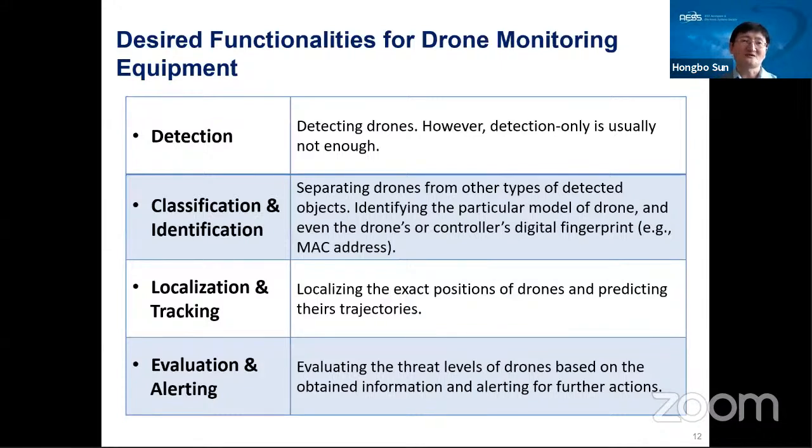Okay, for drone monitoring equipment, we always have some desired functions. First of all, we want to detect the drones. This is the first function we must have, but just detection is not enough. So we also want to do the classification or identification. That means we want to separate the drones from other types of detected objects, for example, the bird. We also hope to identify the particular model of drones.